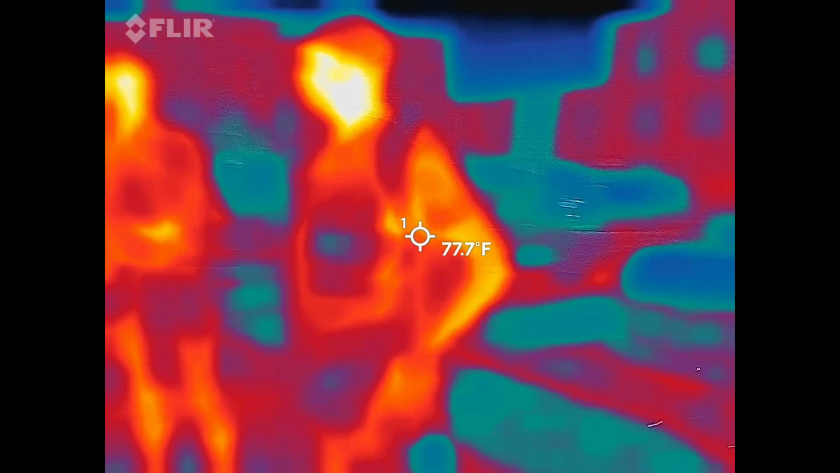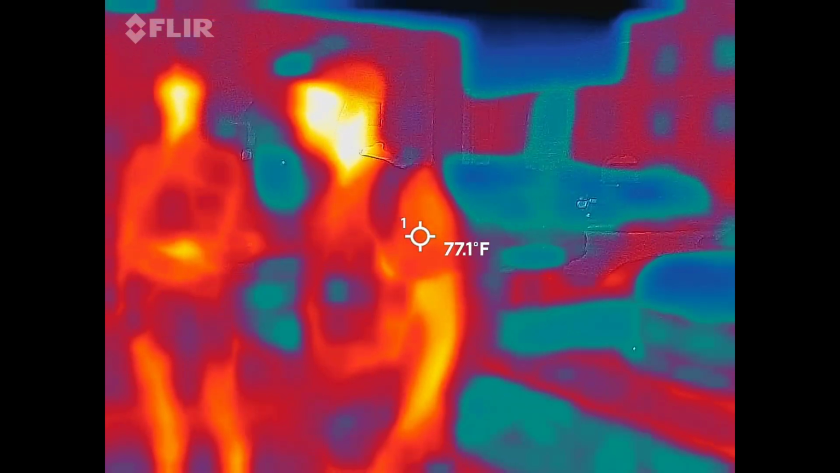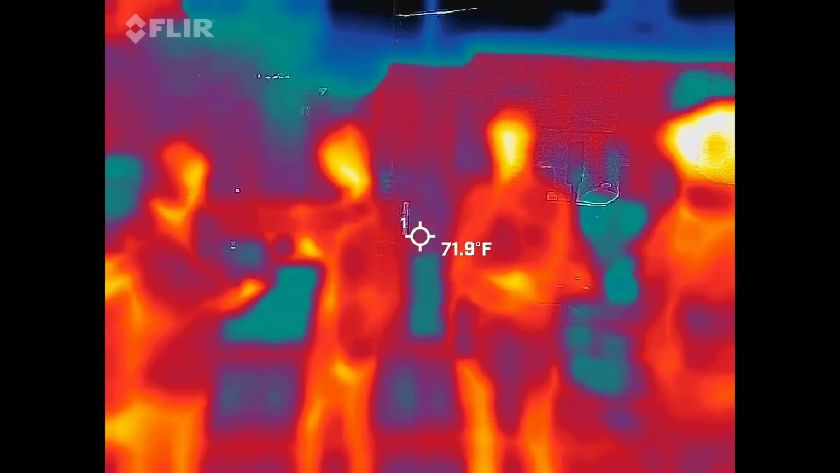Hit those start buttons. Keep them running for the entire duration that we're in this space, because if you hit the record button by the time you think you saw something, that something is already gone. So again, we want to try to get as much footage from each location as we can, so by all means hit that record button and let's get these puppies started.